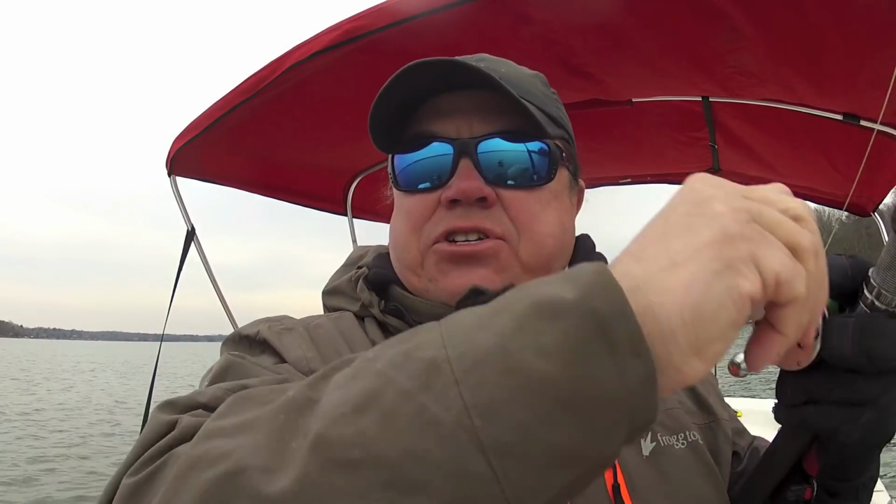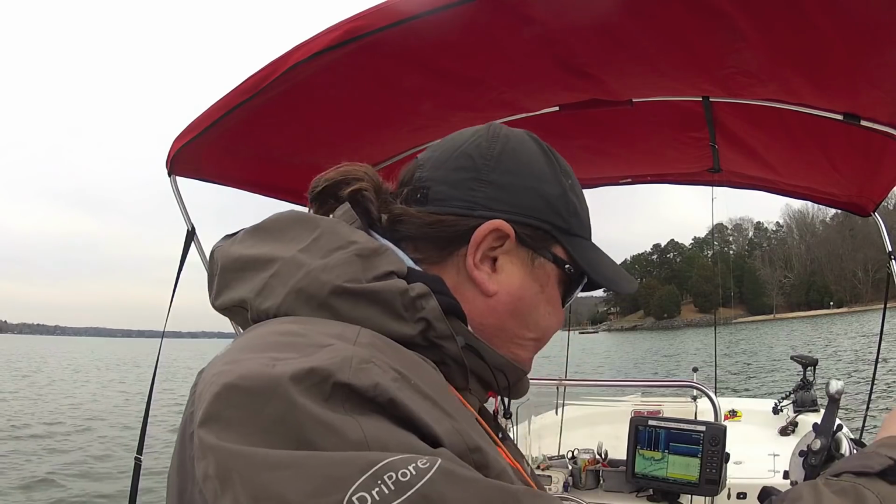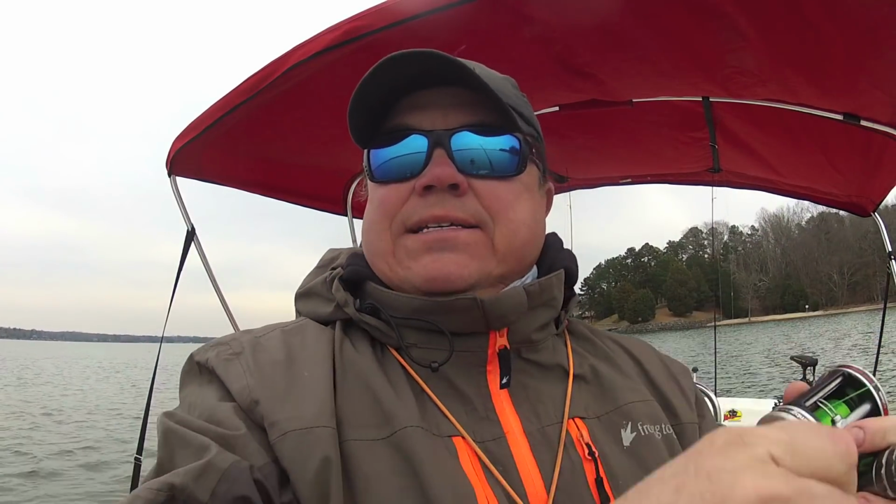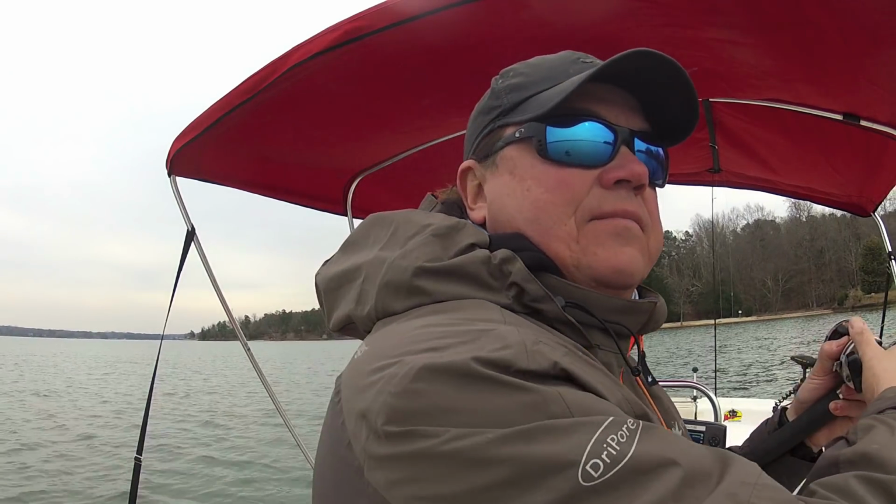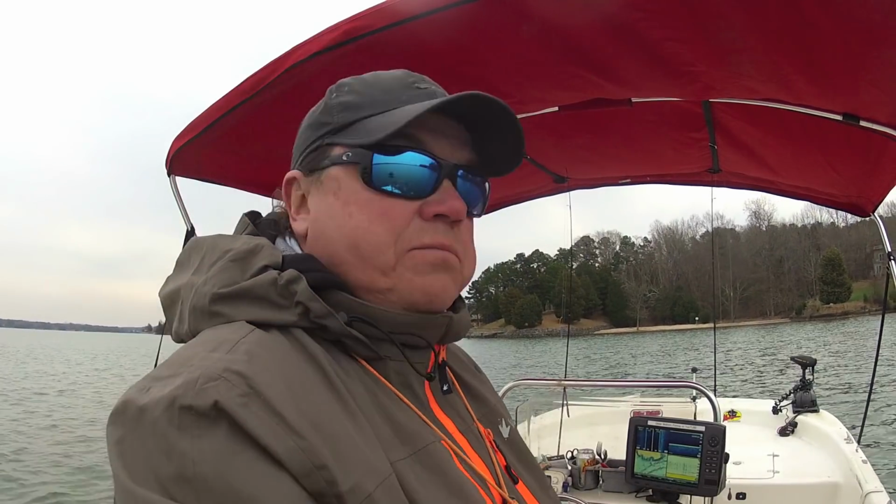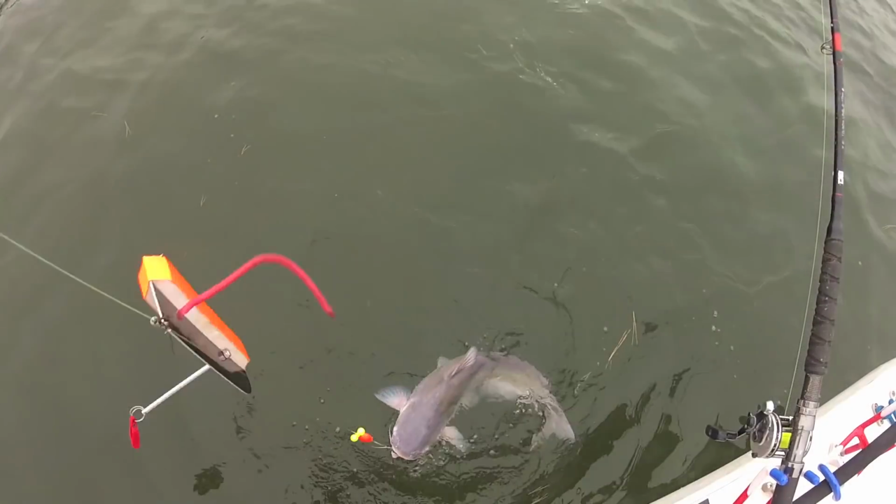Came back out here to the river channel. Wind shifted a little bit. Kind of messed up our drift, blowing us into the bank real quick, so I was going to drag this out a little bit further and then reset, but coming up out of the channel I got hit. I don't think it's a monster, but happy to catch a fish. If I can pop it loose here in the water.